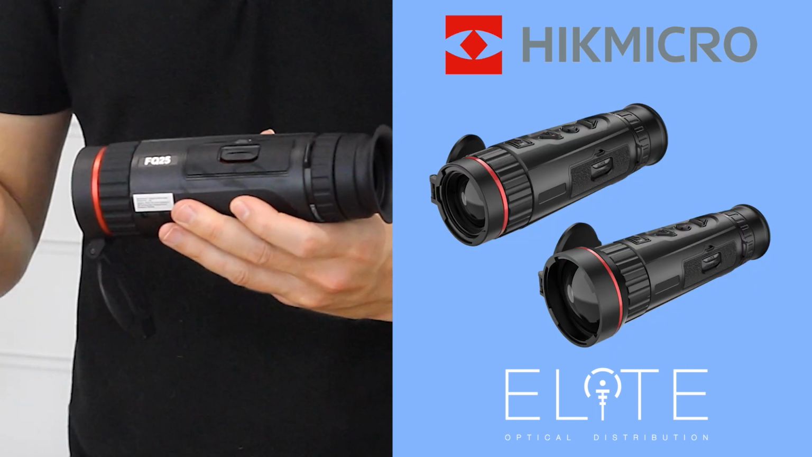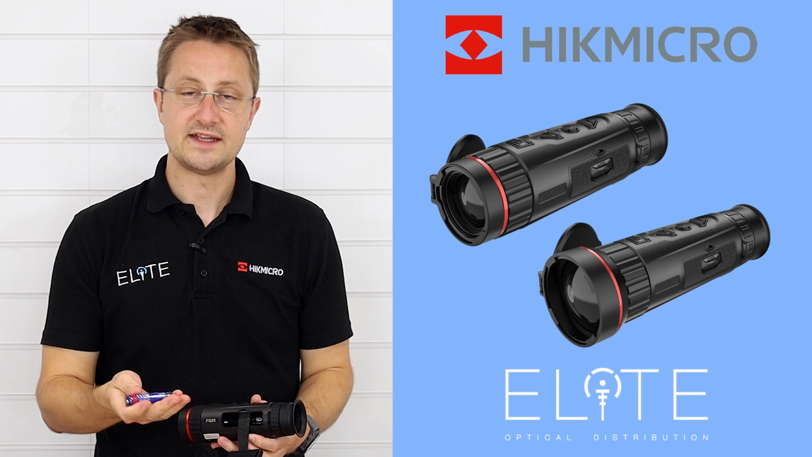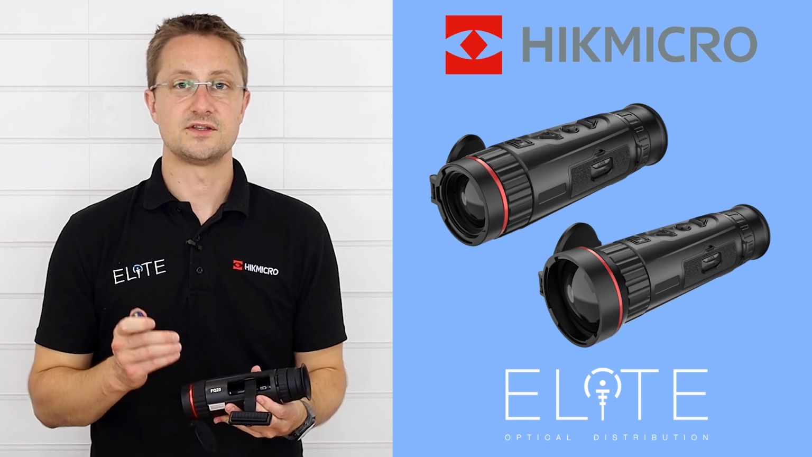On the side here, we've got the battery port. So the battery is removable and it can be quickly replaced while you're out in the field. The Falcon runs on 18650 batteries, and you get between 4 and 6 hours of runtime depending on which sensor is fitted to your device.